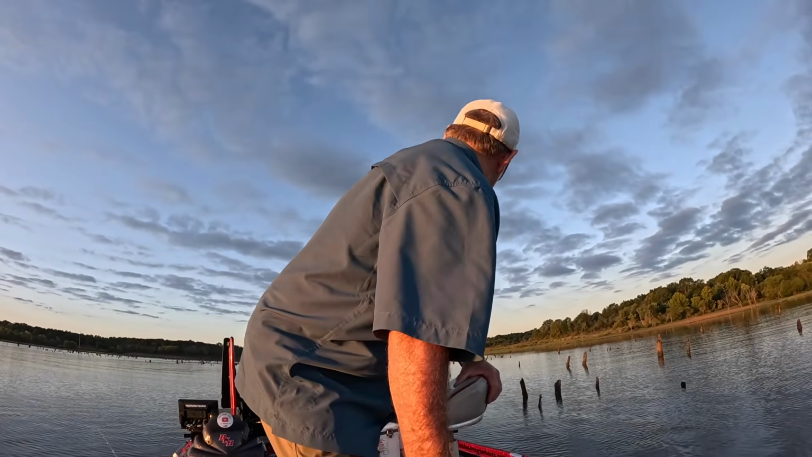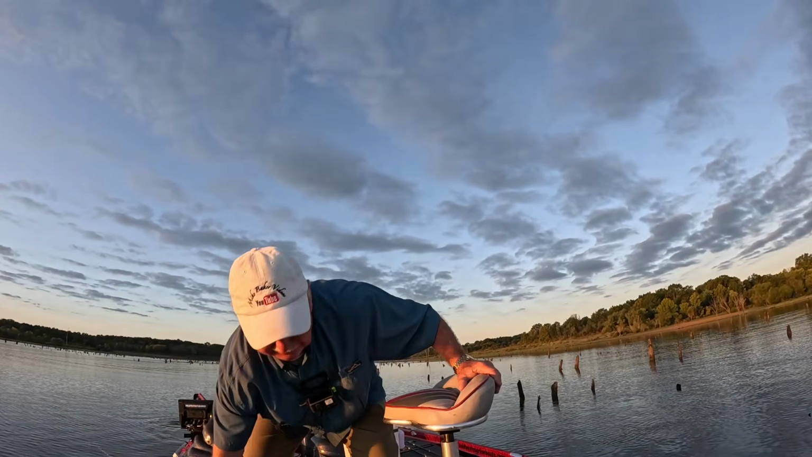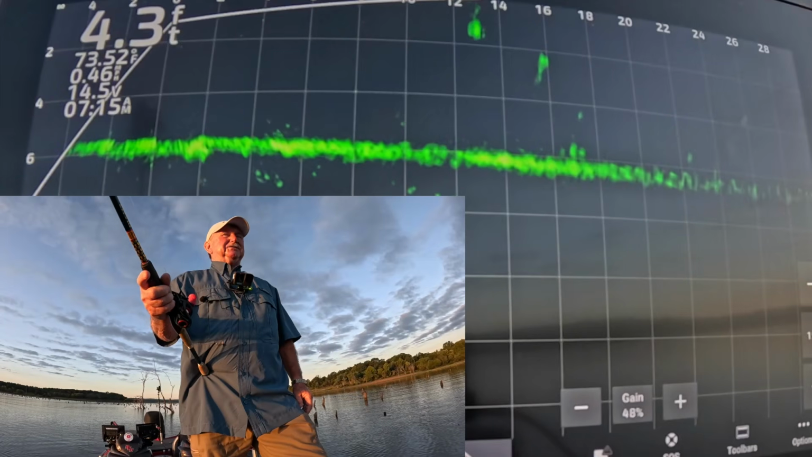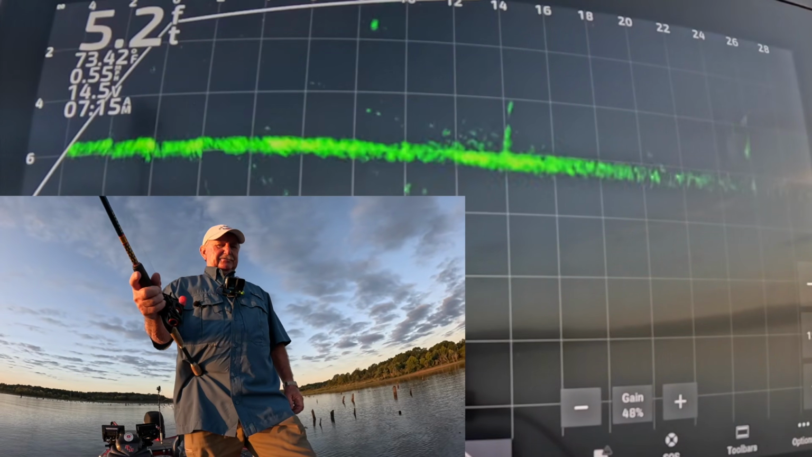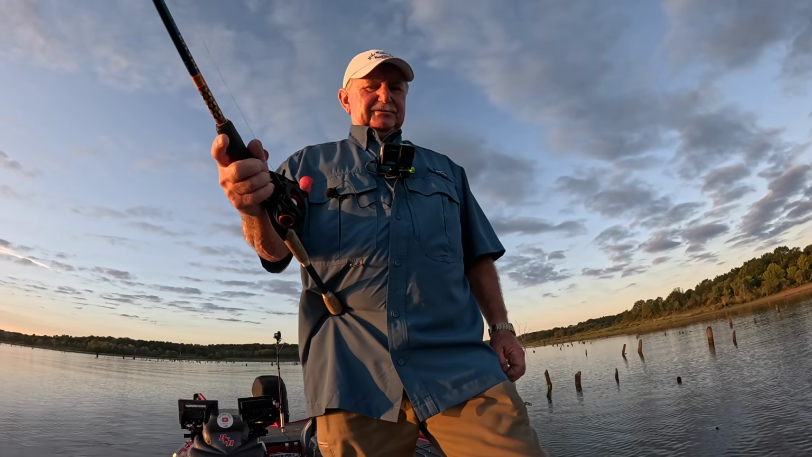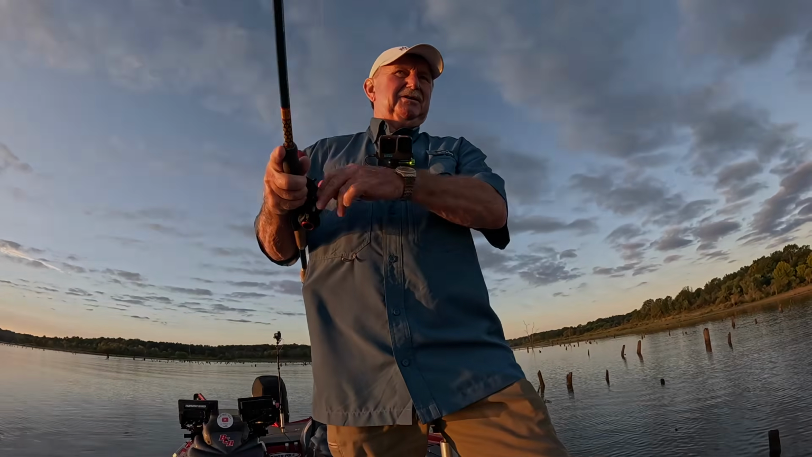Okie doke. Just put them down about halfway. Little drag. As you can see, I'm in pretty shallow water. It's about 67 degrees this morning when I got out of the truck. Supposed to get up into the 80s today, but boy, it's nice right now. No wind, hardly. Just a whisper, maybe.